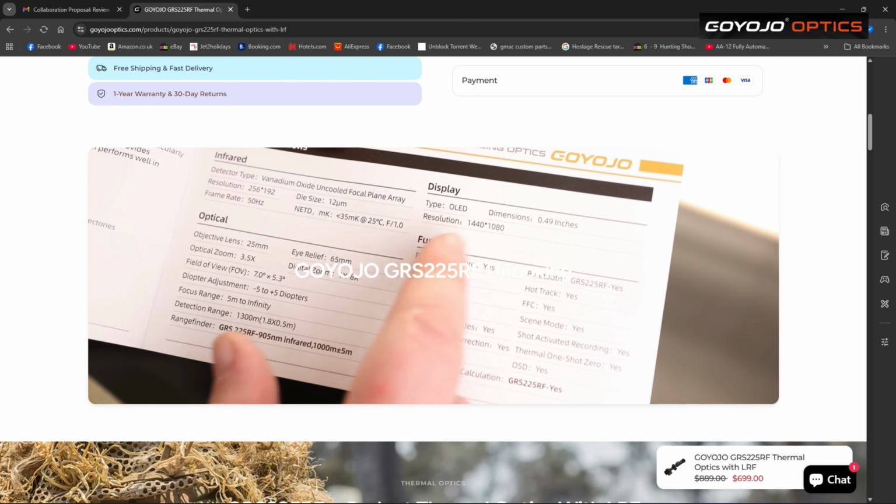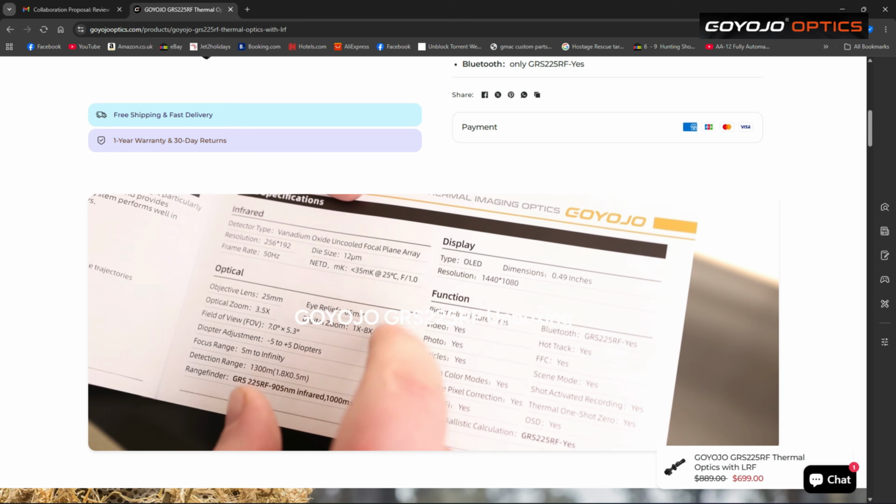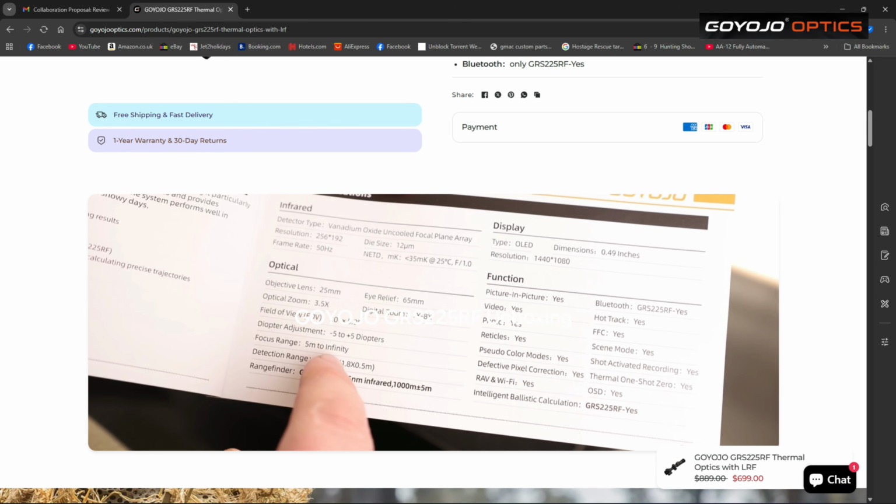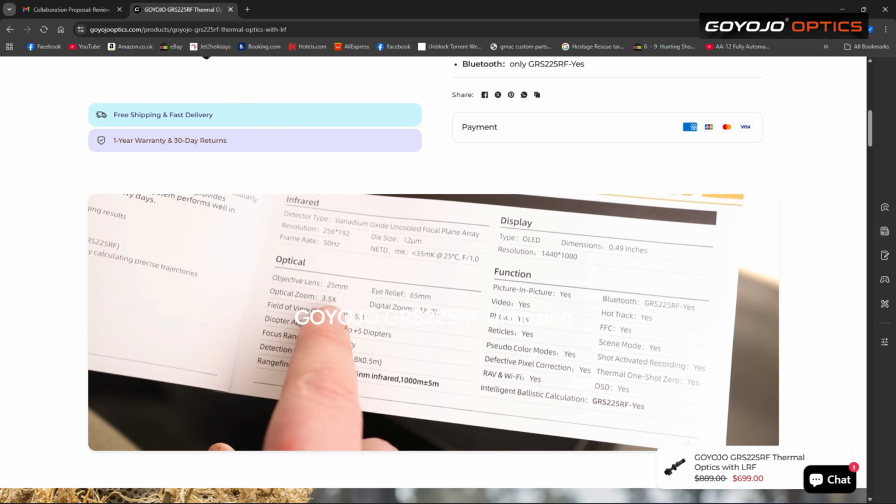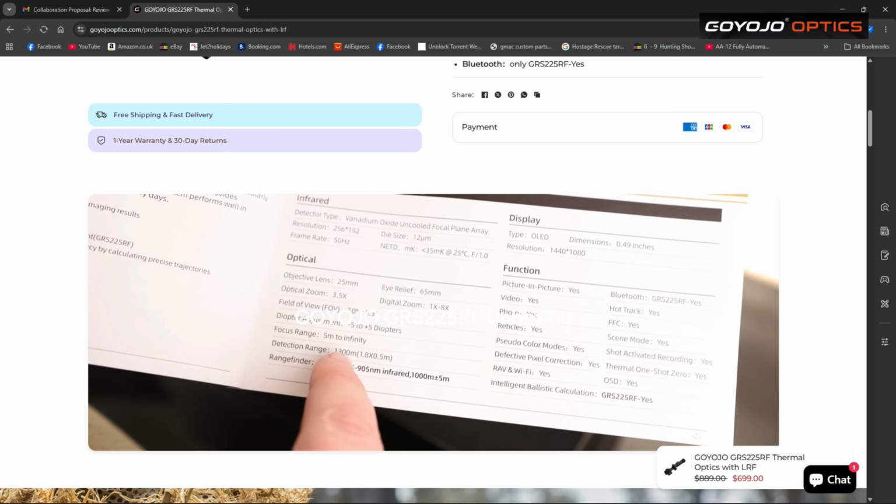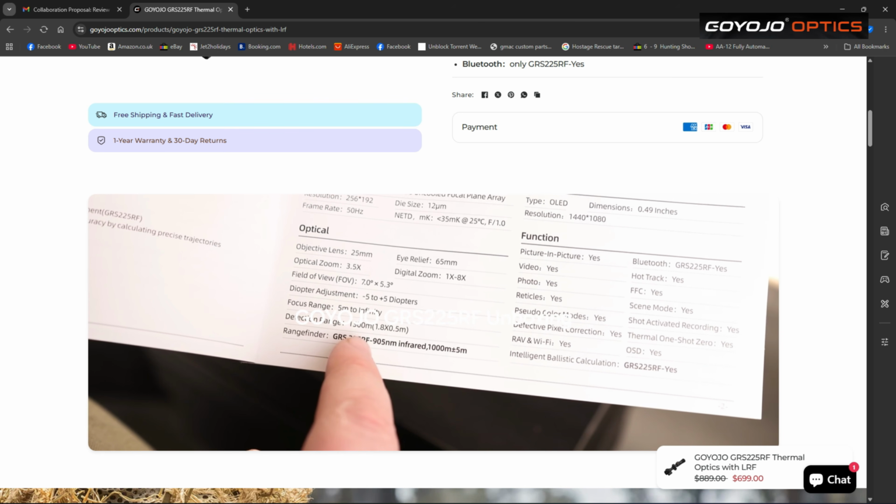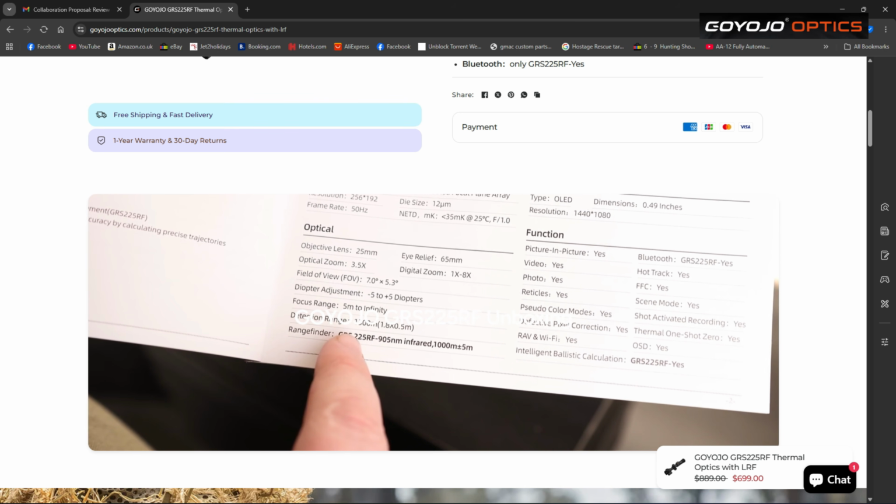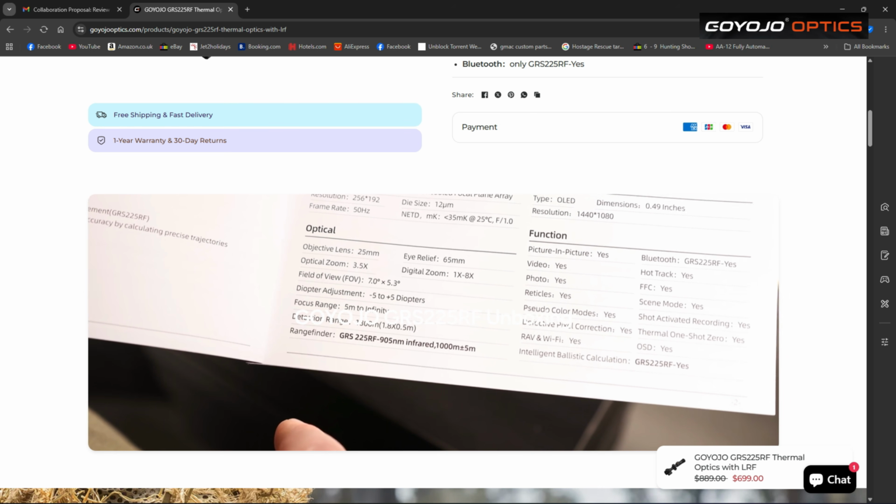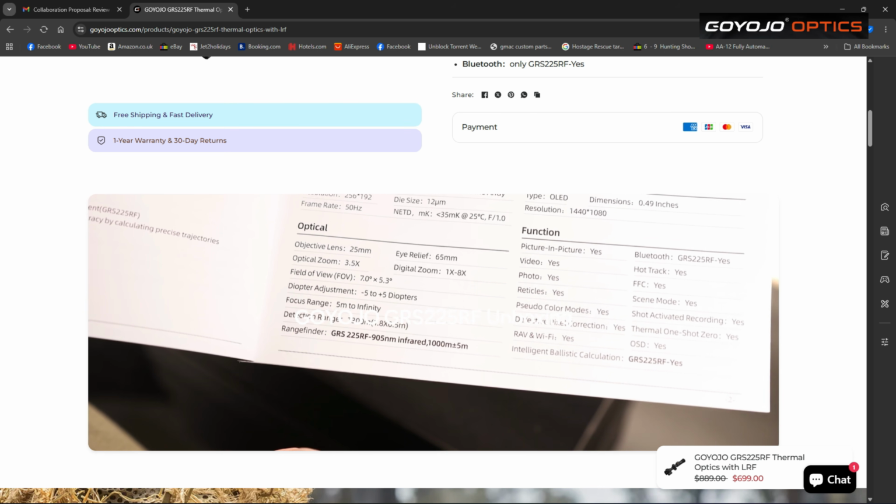The manual is very in-depth, a very good manual to look at. Basically with these kind of things, you've got to get used to the way things work on the buttons and everything, but within an hour of use, you've more or less got what you need to know from it. Most of the menu is self-explanatory anyway.